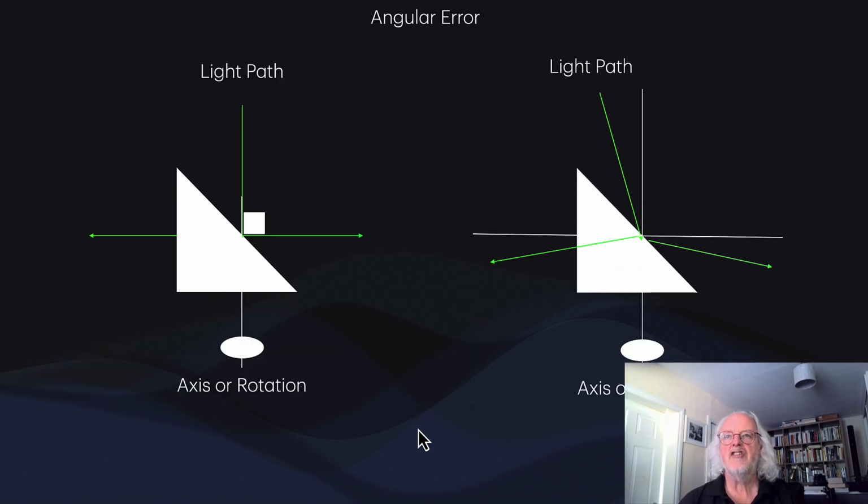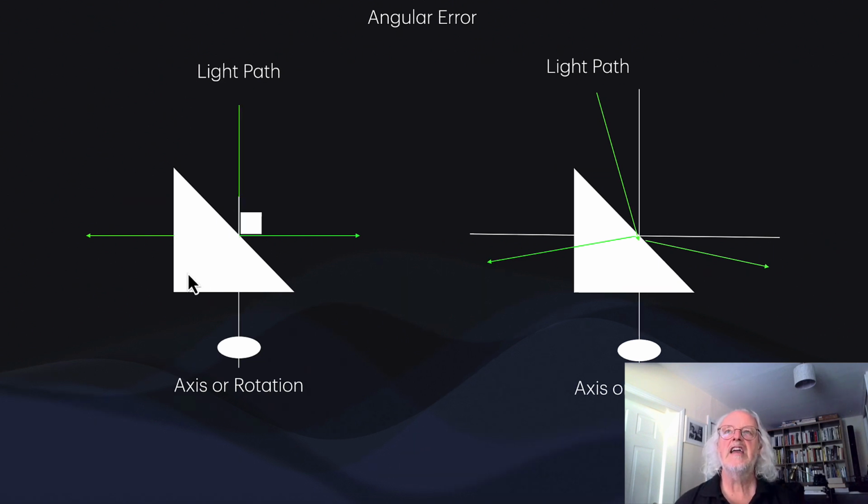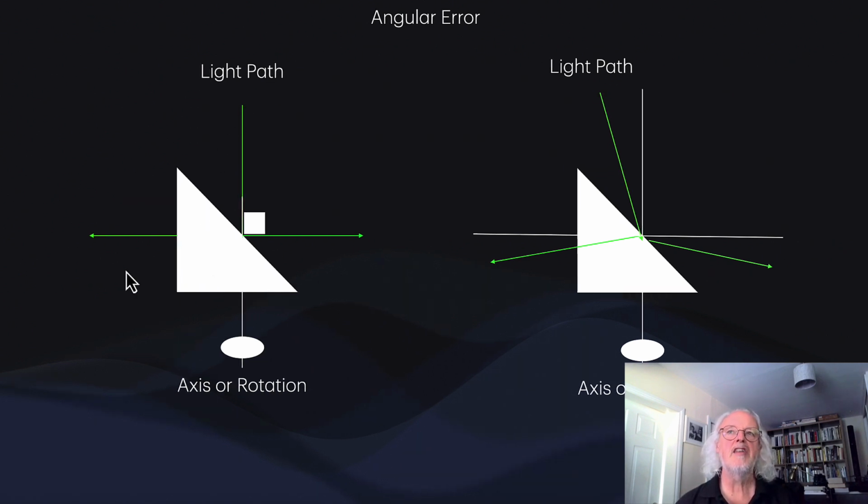If we have a look at these two drawings here, let's just talk about the angular error first. What I've got here is a light path. This would probably be the other way around or side to side, but we've got a light path coming from our laser diode emitted down here. If this is coming in at 90 degrees, obviously going back to our days at school, that's fair enough. However, if the axis of rotation is slightly different, if the angle of the light is at a slightly different angle, then we're going to get this change here.